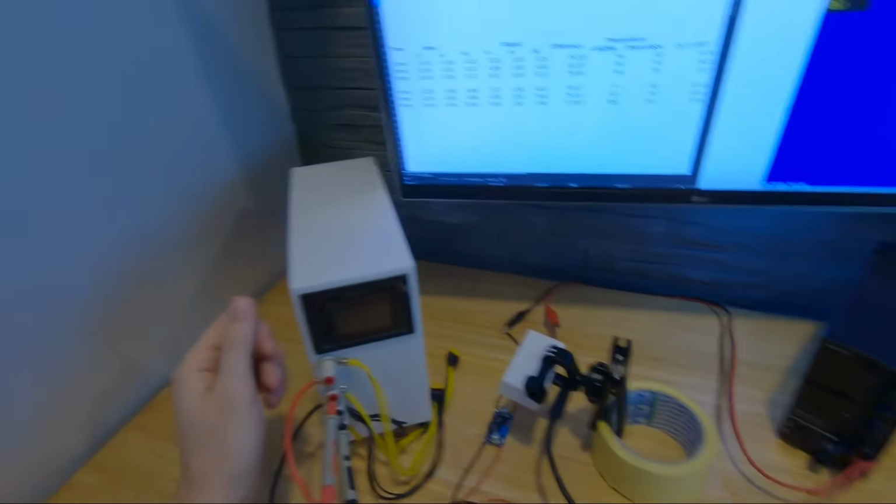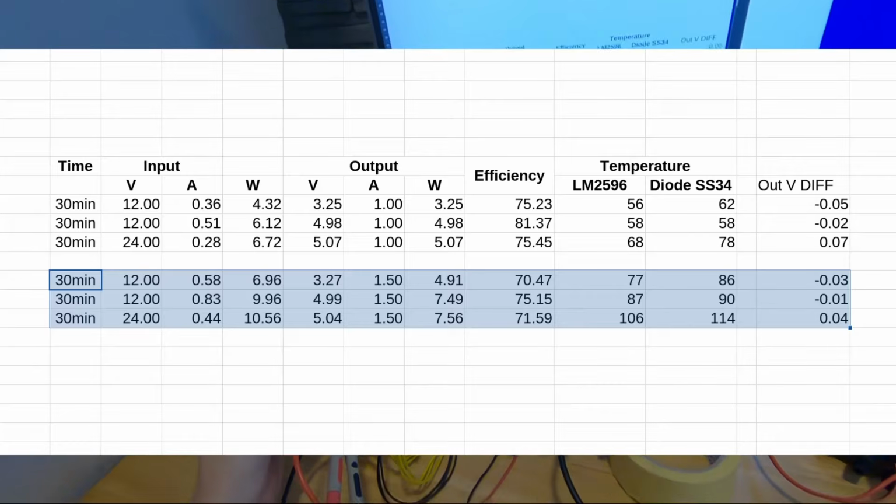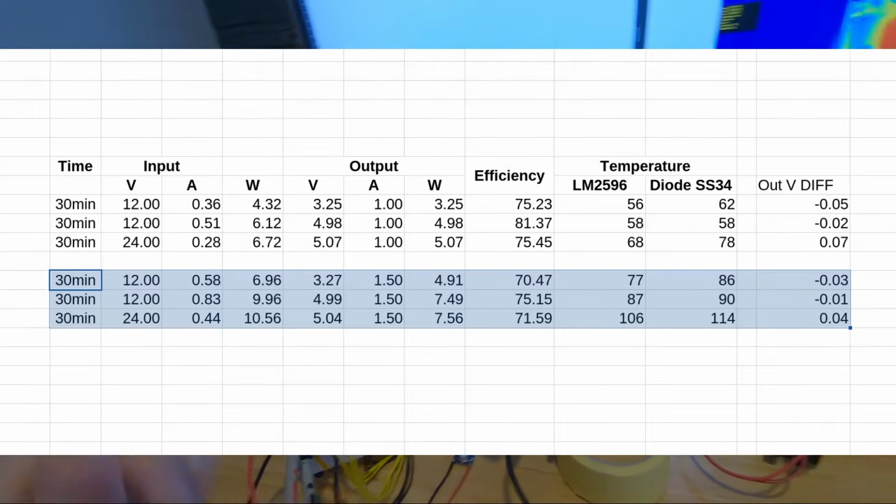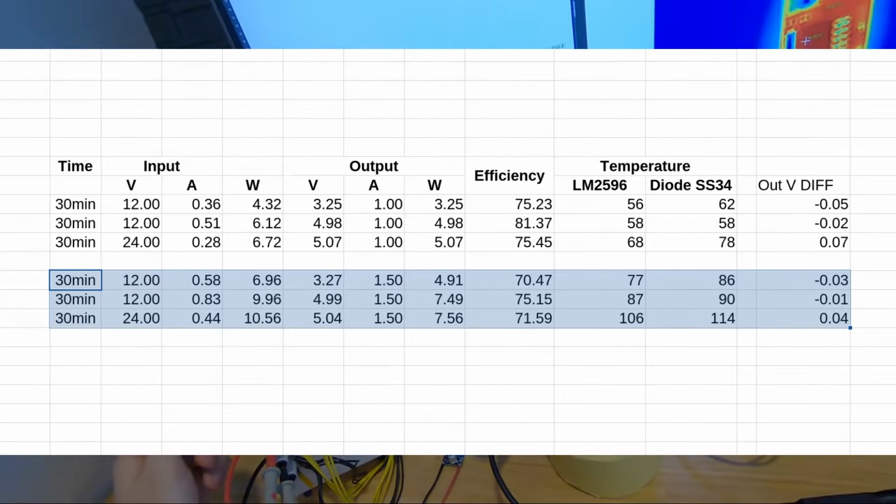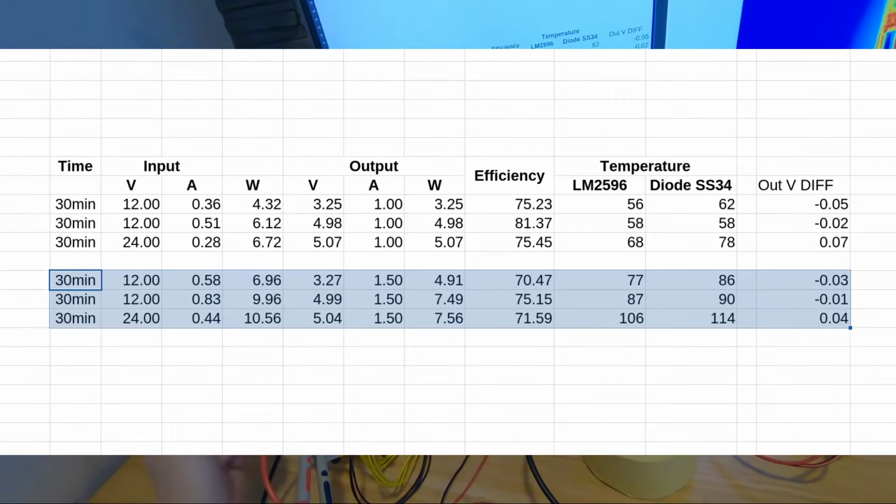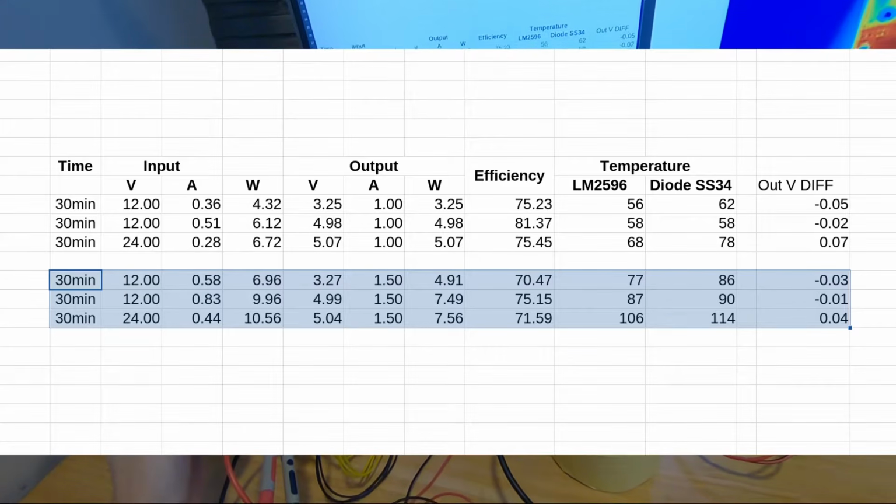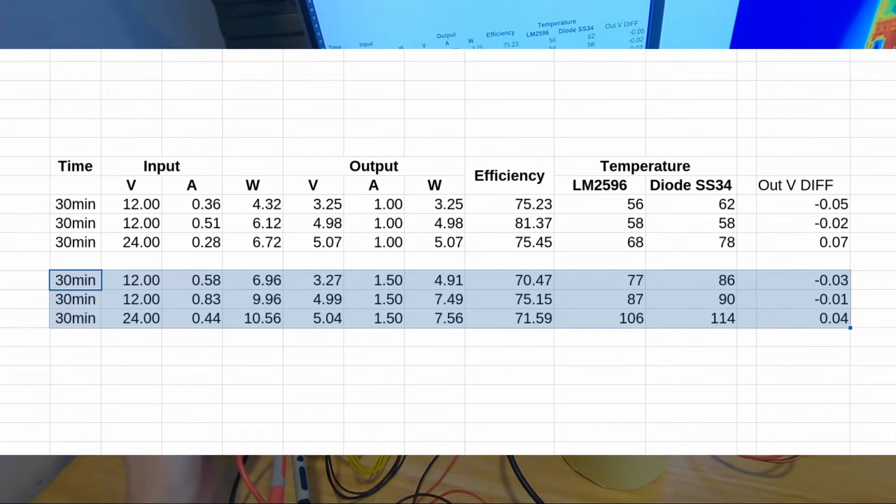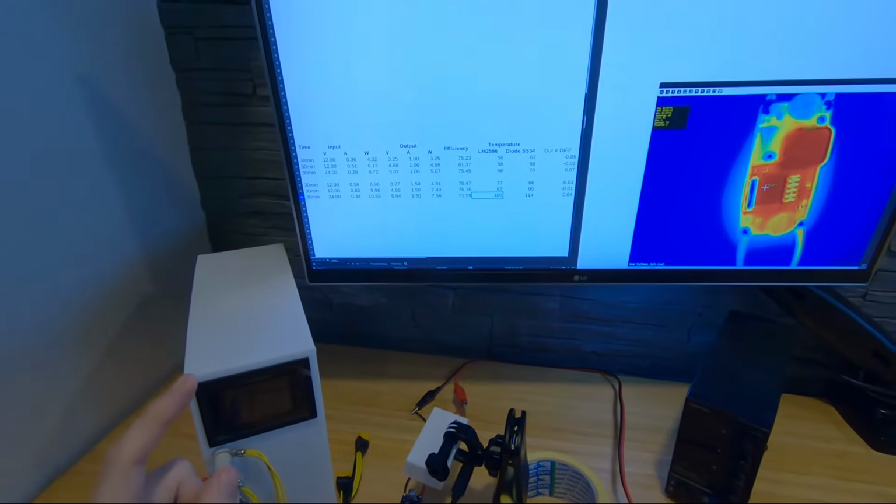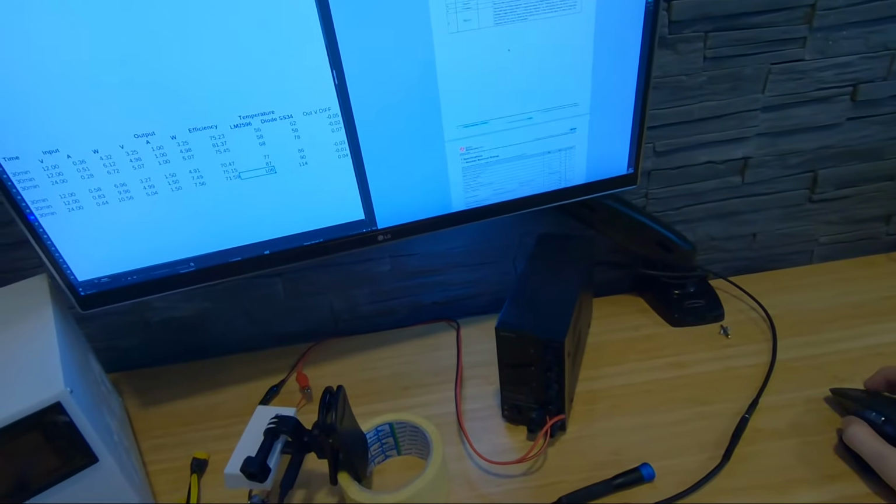This was a shocker. On 1.5 amps on the 3 tests, the converter went to almost 90 degrees on 5 volt output from 12 volt input, and the maximum was 106, which is in the spec.